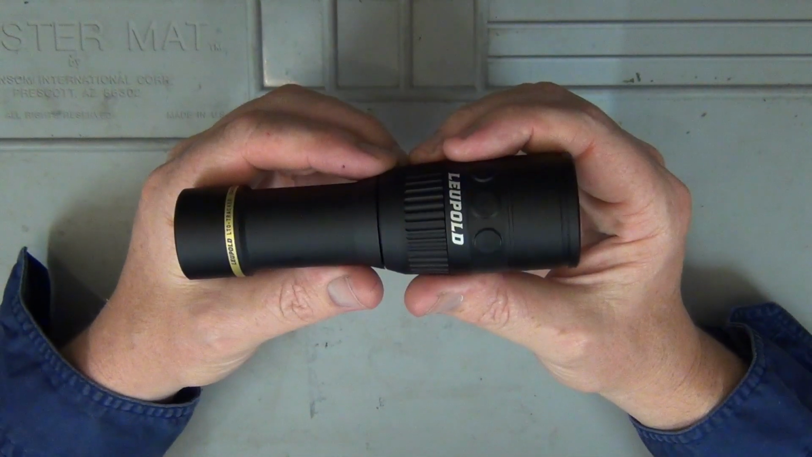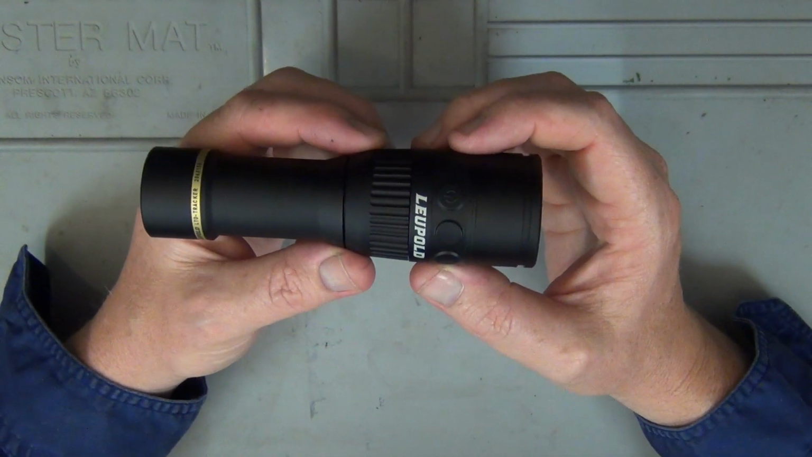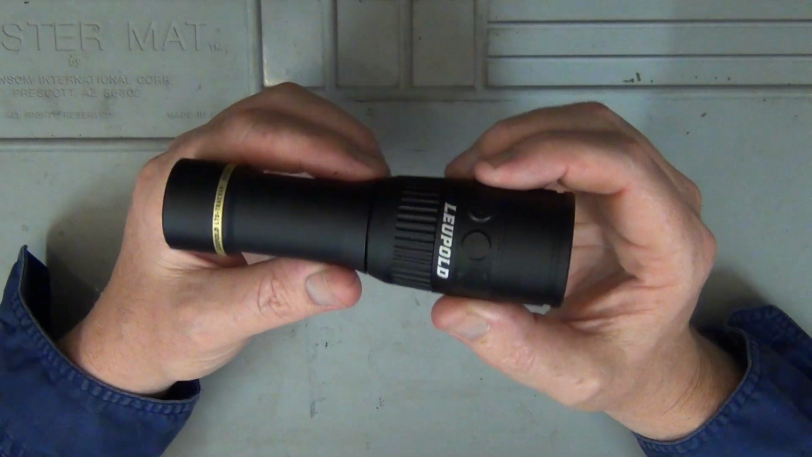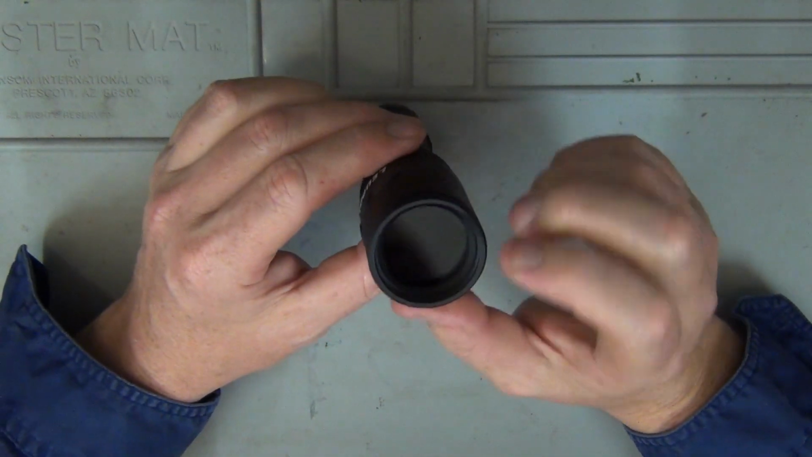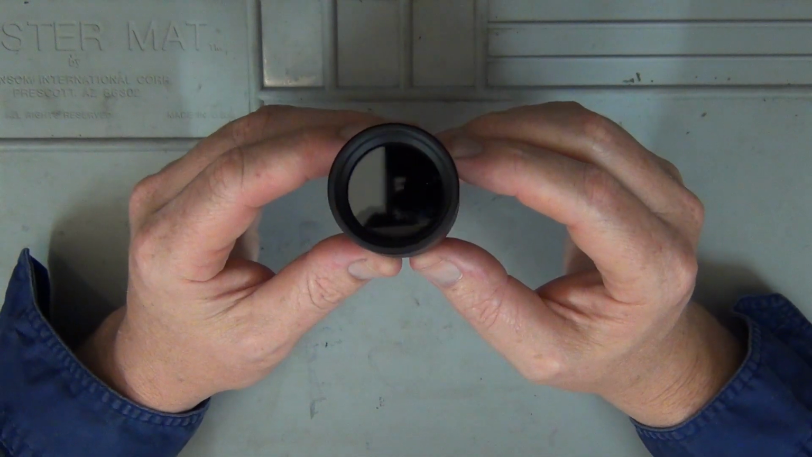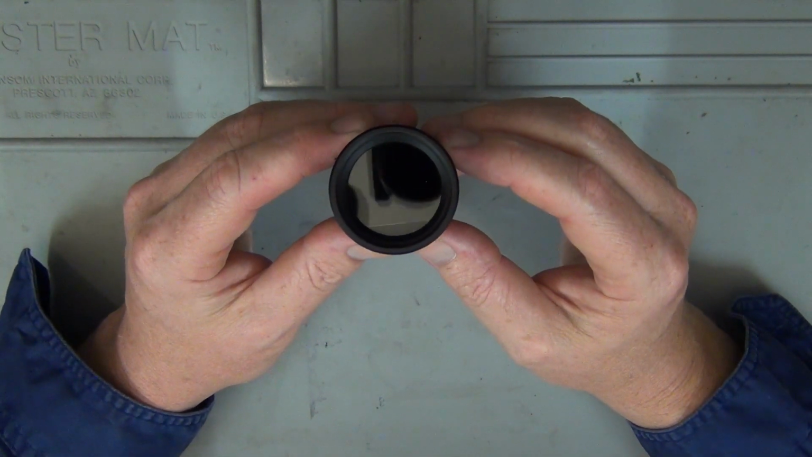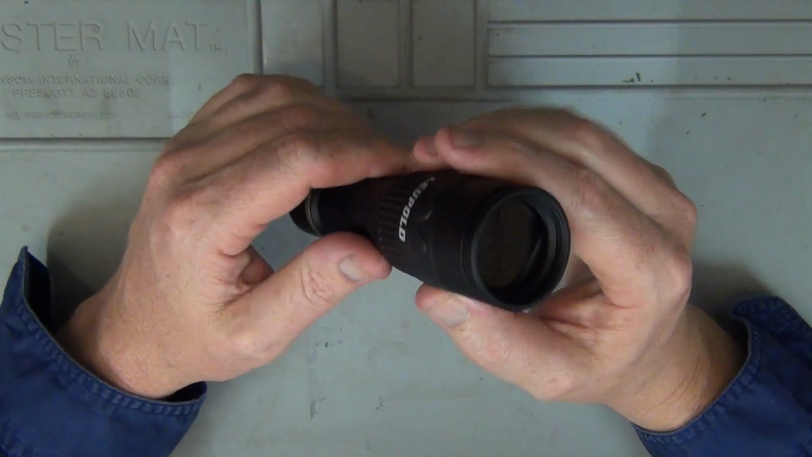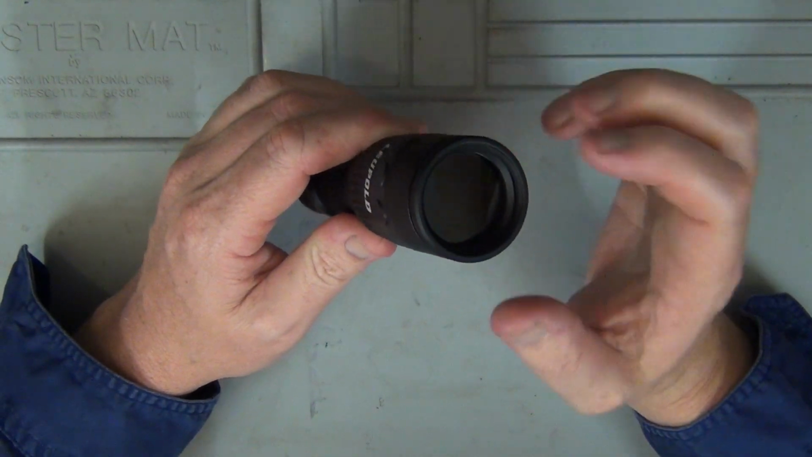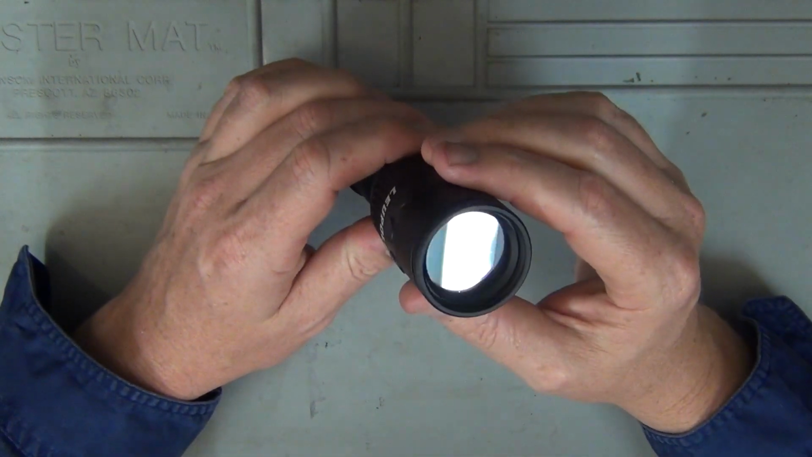Now the frame rate is 30 Hertz. It is a fixed focus, however it does have a 6x digital zoom. We'll show you that later on in the review as well. Now the actual display here is 1.2 inches, or 1.22 to be exact, and the display resolution is 240 by 204. So it's definitely not full high definition by any means, but in a little unit like this, it's still enough that you can see what's going on.